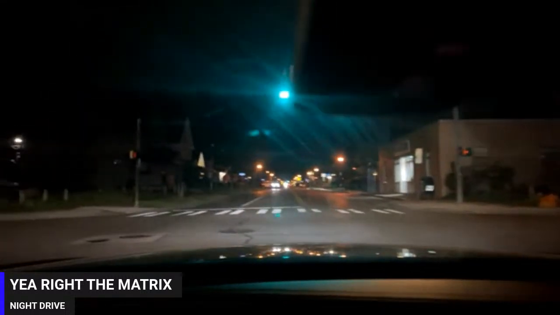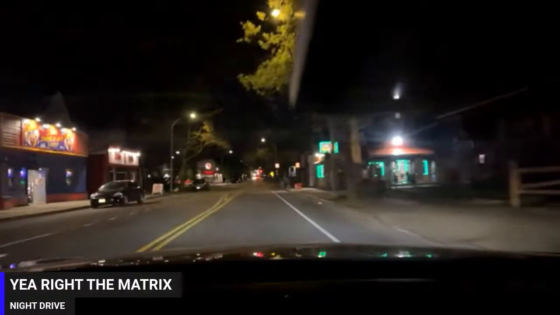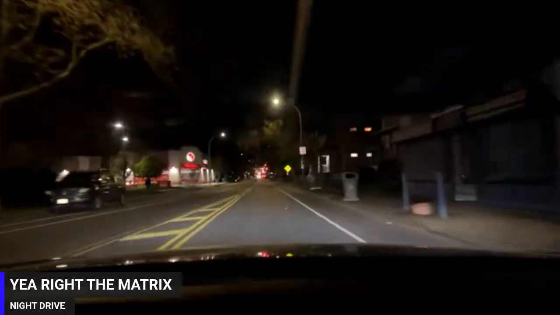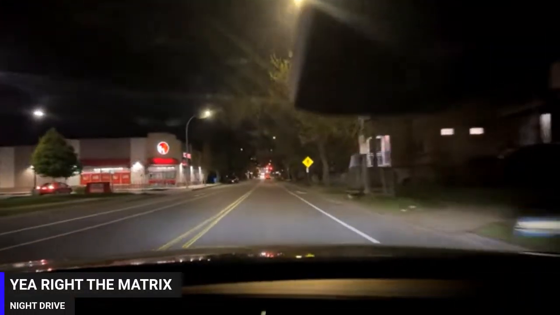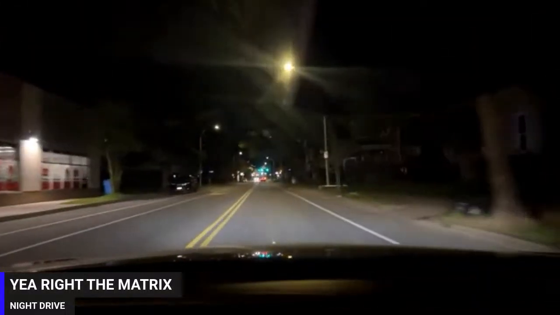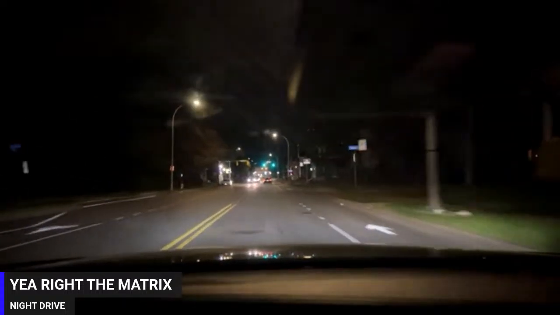I tell people all the time, Iran and Syria, Syria and Iran. This is where the whole birth of it comes from, the center of it all. I don't want to get into all that because I'm doing a night drive, but I'll do some videos about it.